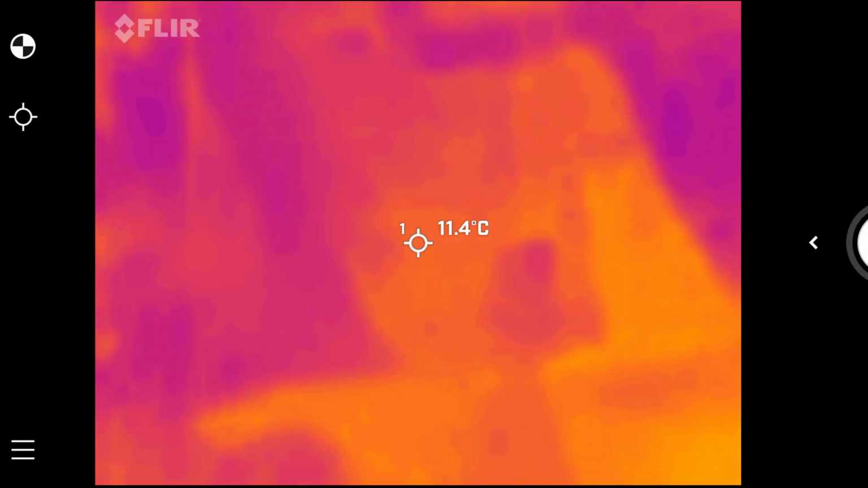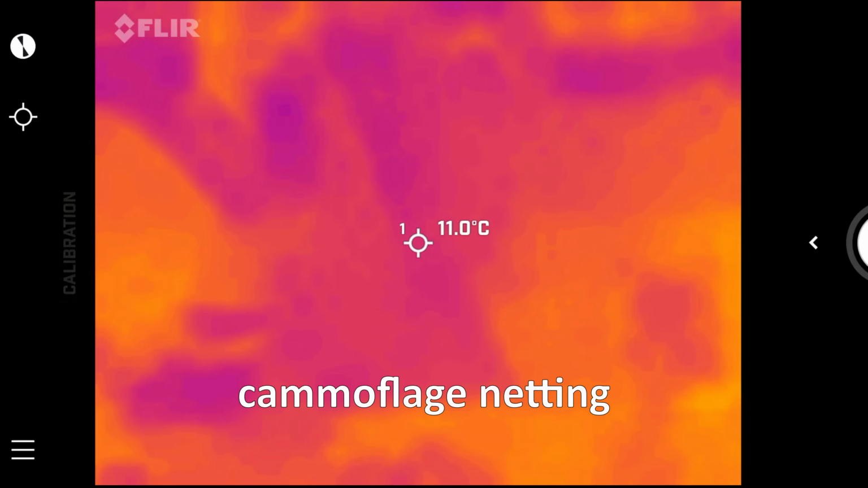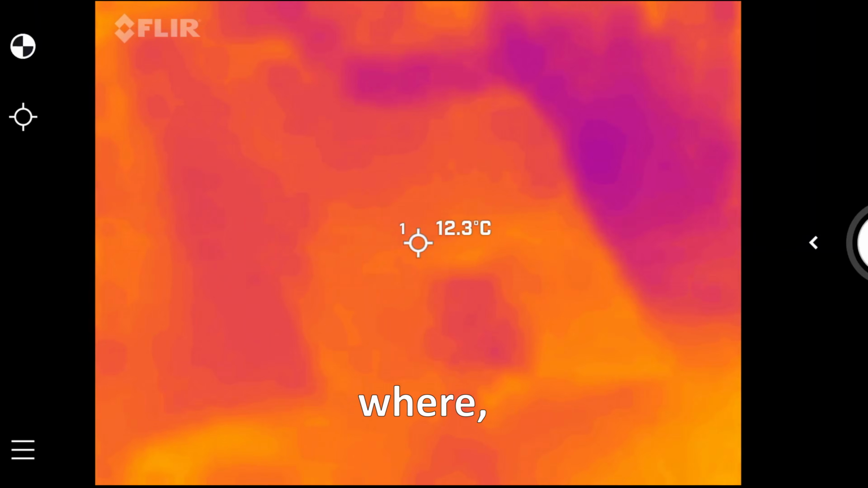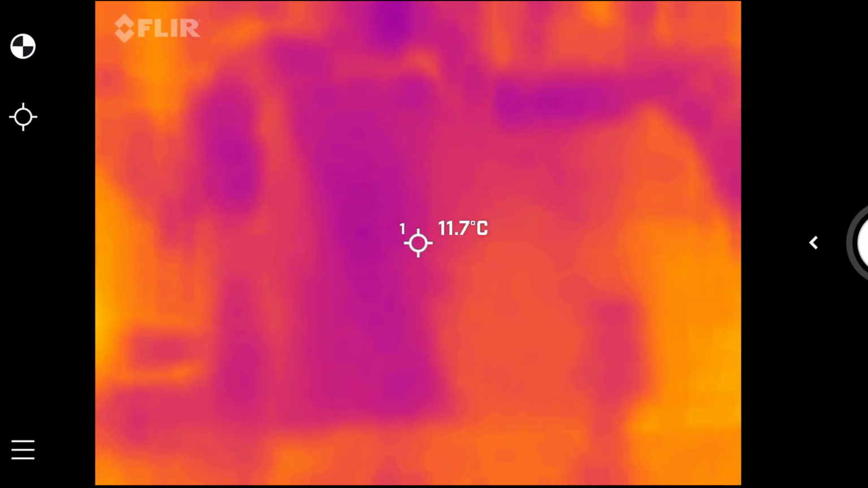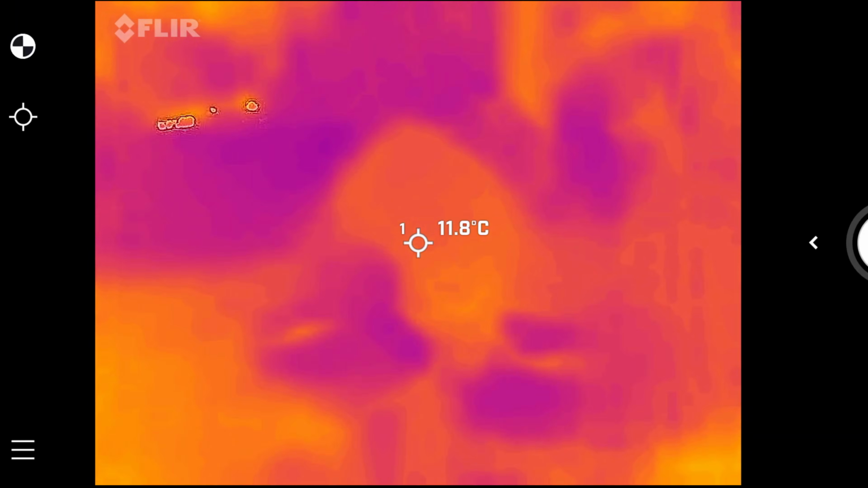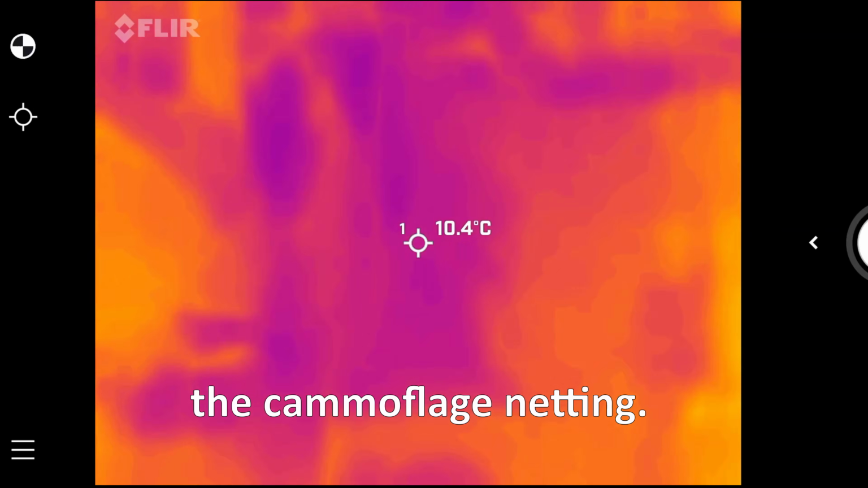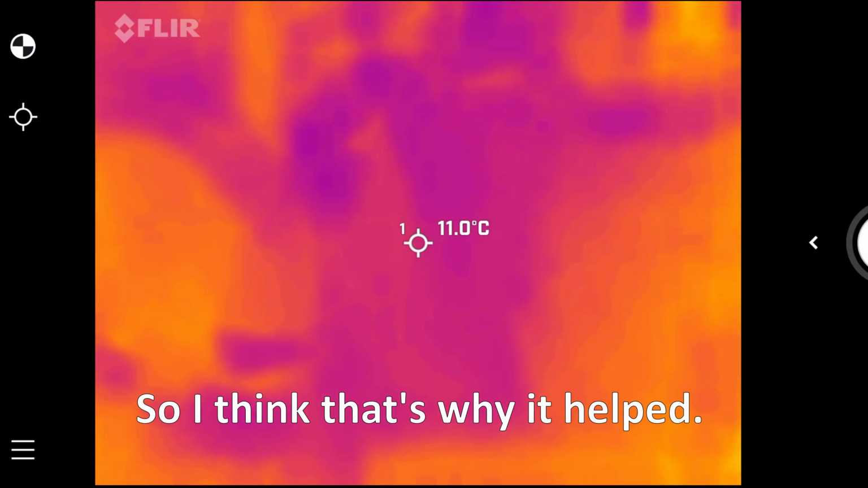So that's my tent, and you can actually kind of see where the camouflage netting is draped over the front half of it, and there's the back half of it where my own body heat has kind of warmed up the fabric from inside. And that's my daughter's tent right over there, and you can see it's actually much warmer. I'm guessing because it doesn't have the protection of the camouflage netting, which, as you saw earlier, has a bit of standoff. So I think that's why it helped.